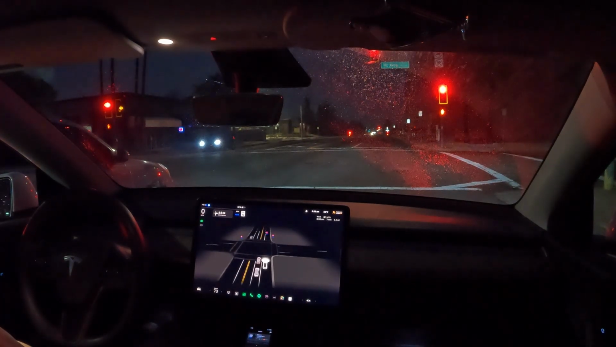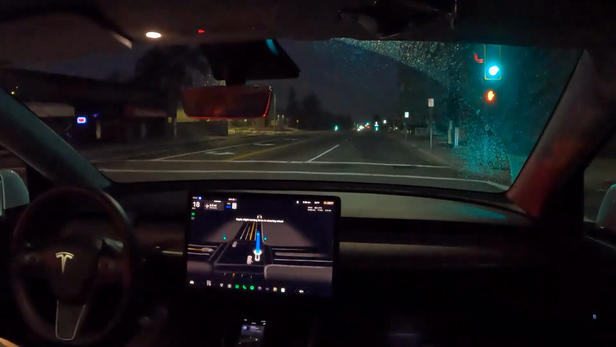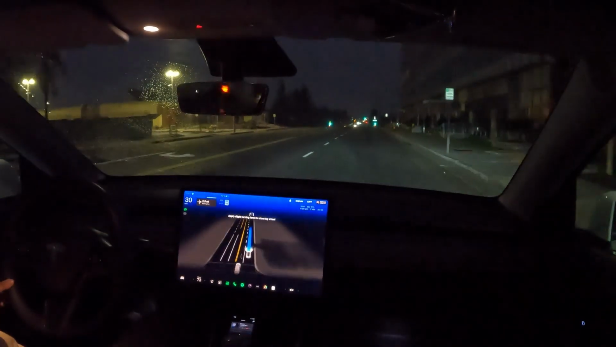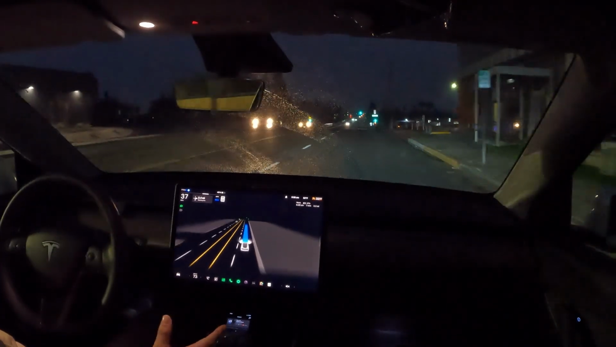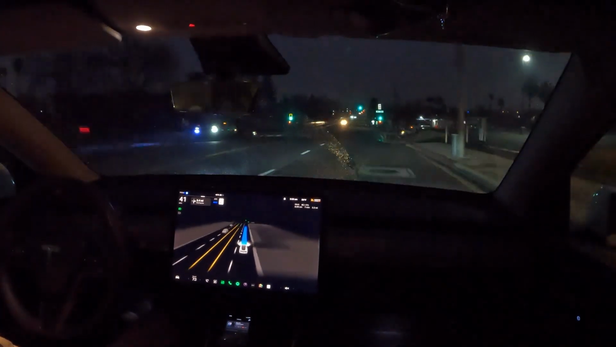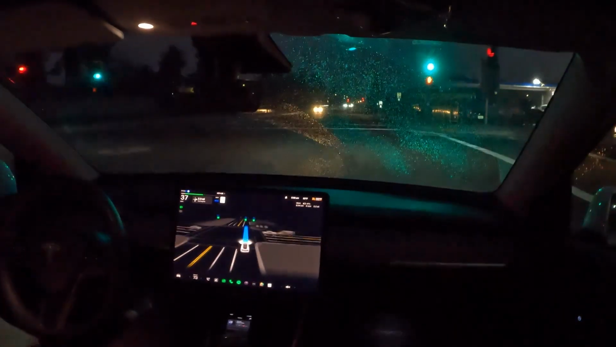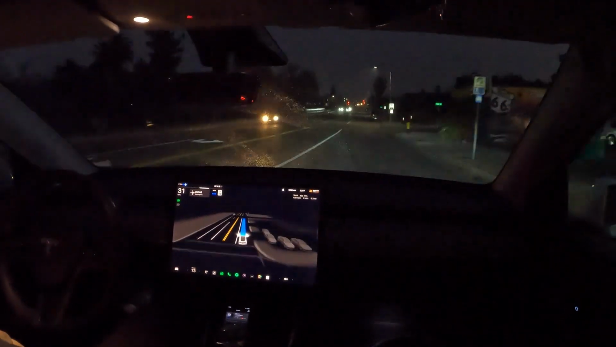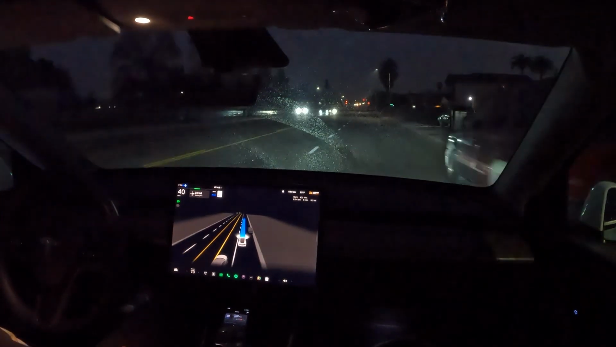I know most of my drive was on a highway, and a lot of people keep saying that that's version 11, not version 12, which is fine. But again, I want to show you guys that in a 22-mile trip, I haven't done a single thing. The car has been doing everything. There's a little dip here, so it slowed down for that. That was awesome. The speed limit on the street is 40 miles per hour.